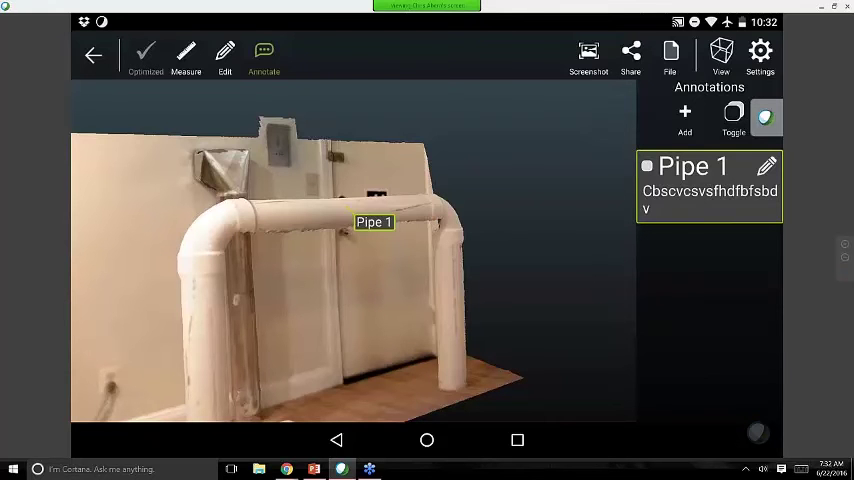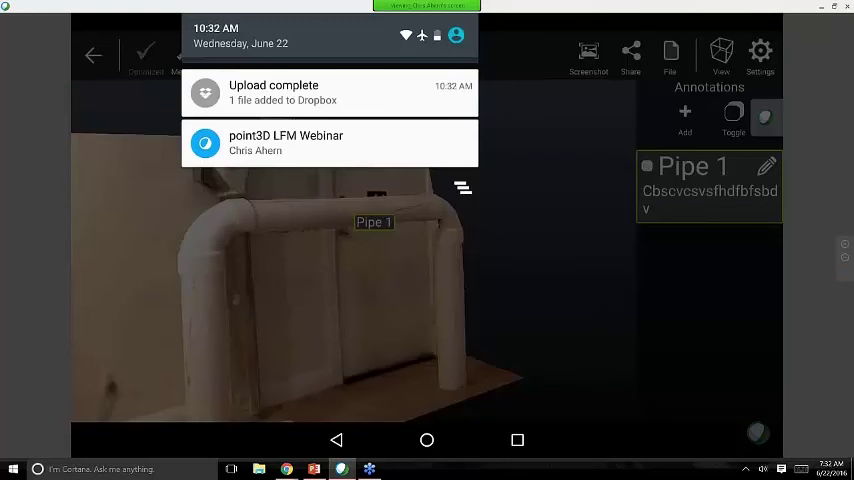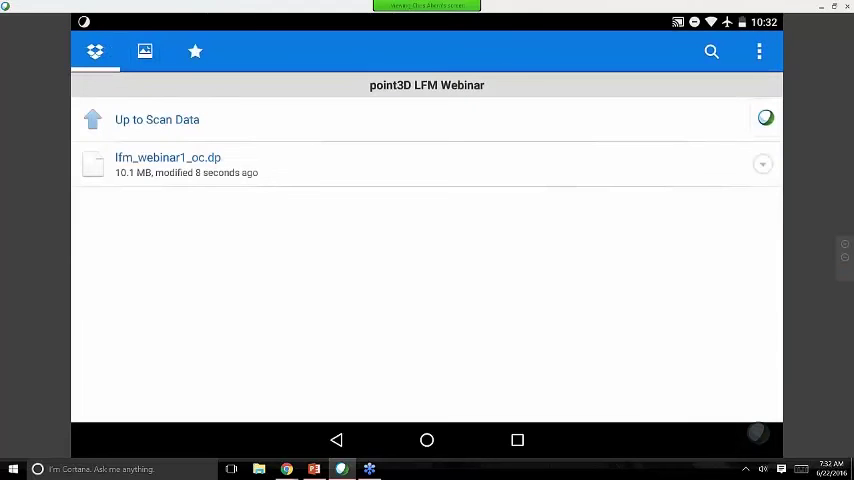So that file is now already on its way, and the upload has completed. So that has sent to Dropbox, and Greg is going to be able to bring it down directly and show you the easy import of our DP file into LFM Server 4.4. So with that, I'll go ahead and pass it back.